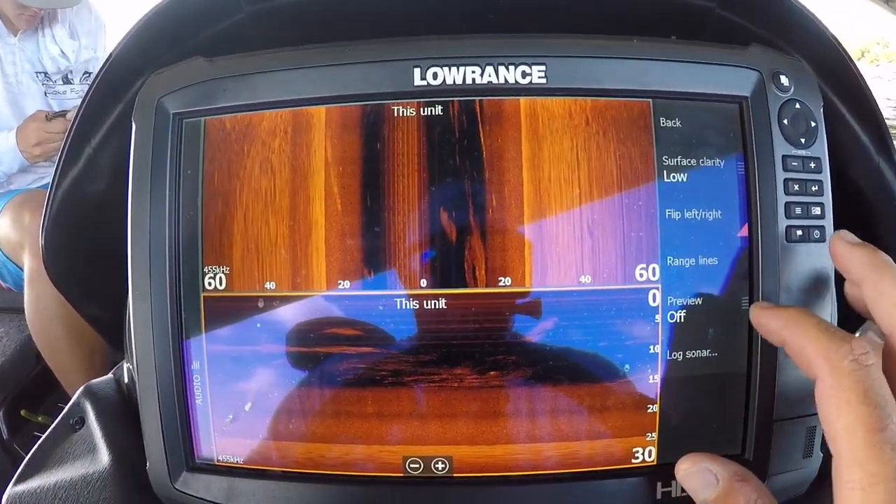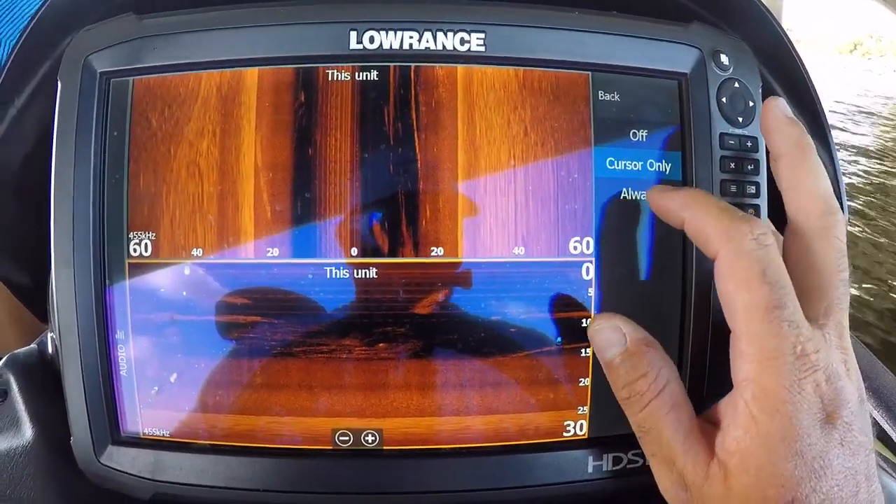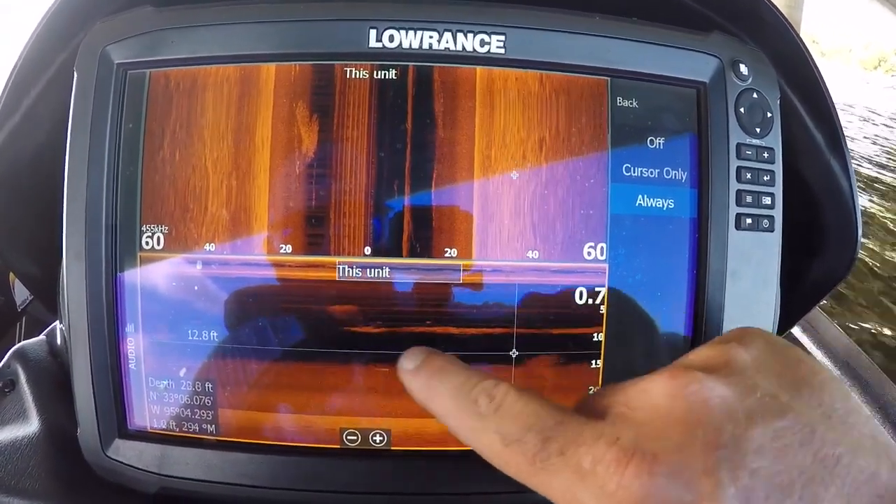All right, preview off. What preview does, and I don't normally set it off, I put it on cursor only. I'll turn it on always so you can see, preview is going to show you where you can scroll back to. So if I want to scroll back, see that little box moving across the top of my screen right there?